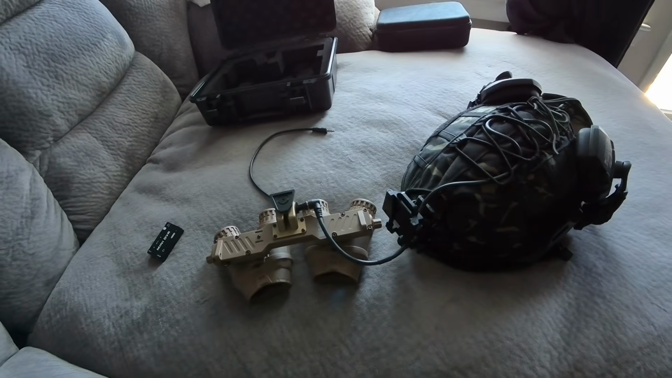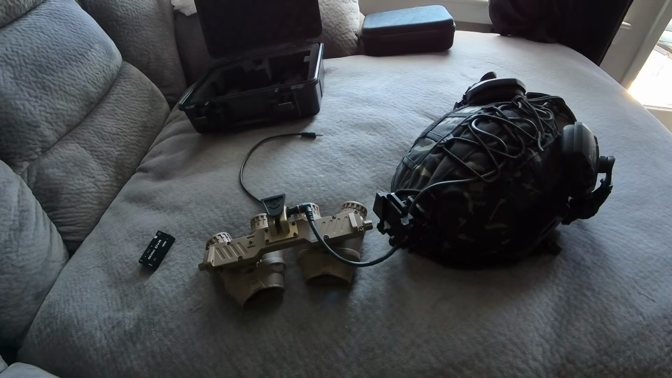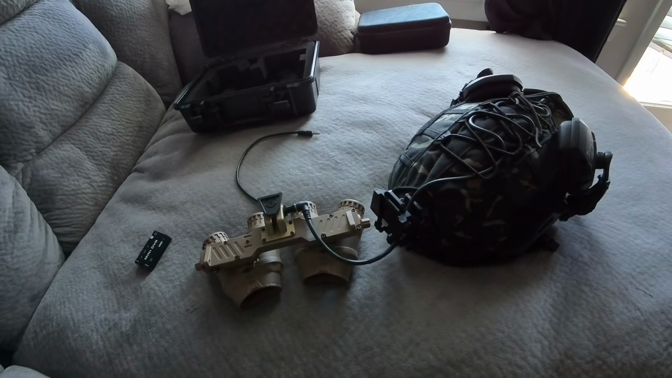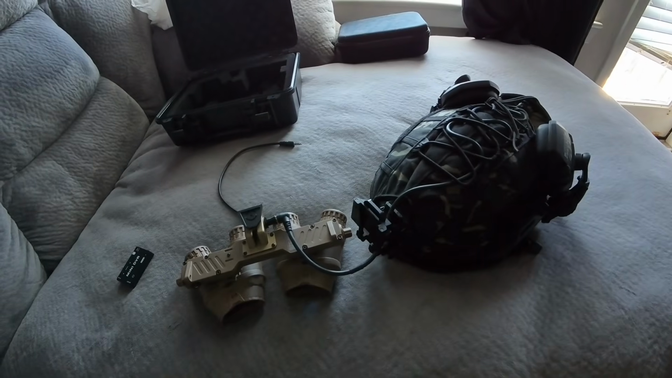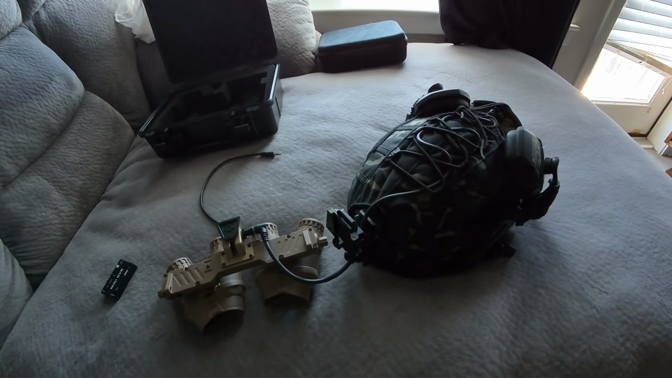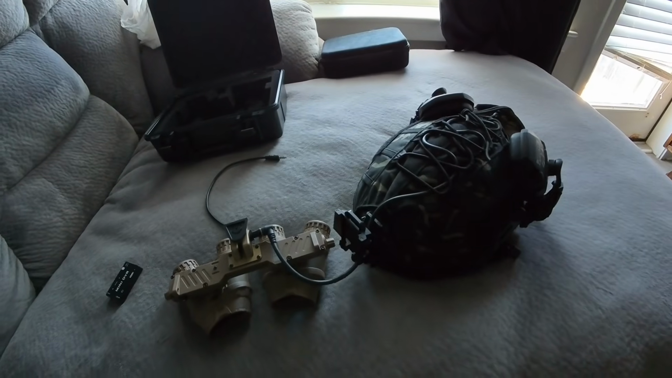Now, what I tested was the clarity with and without the IR, and the refresh rate and latency. All those things are important because if you get lag when you move your vision around, it can cause motion sickness. Now, when I first turned this thing on and put it on, my vision blurred.